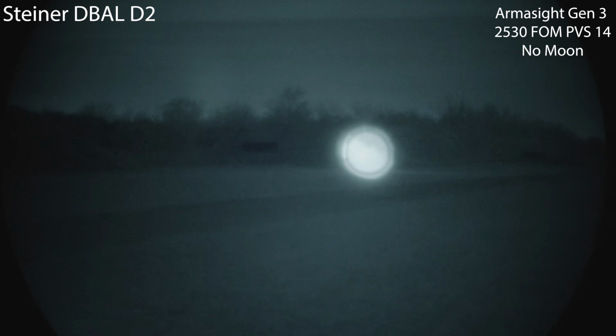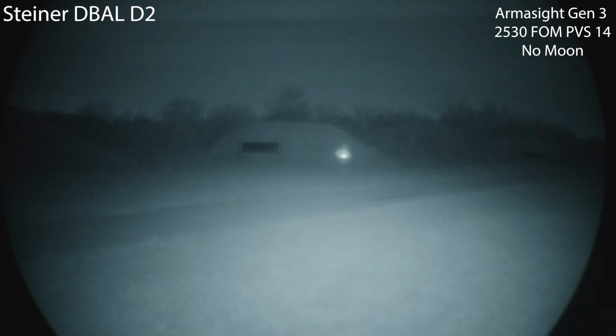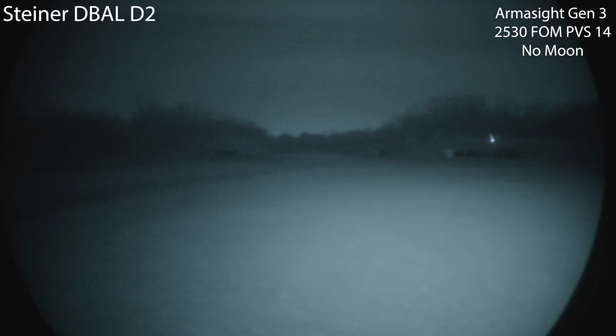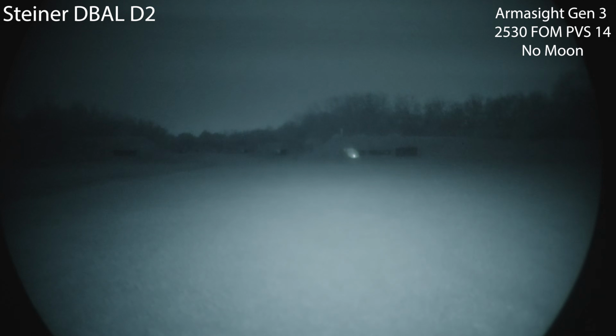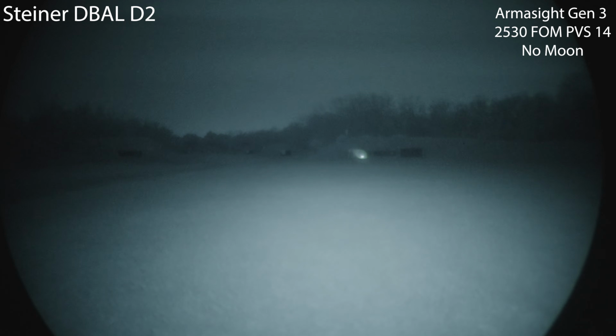So illuminator as narrow as it'll get, and here is the Villain Weapon Systems diffuser. So with that illuminator on high and narrowed, here's what you get. So this is probably 50 yards in terms of its usefulness.